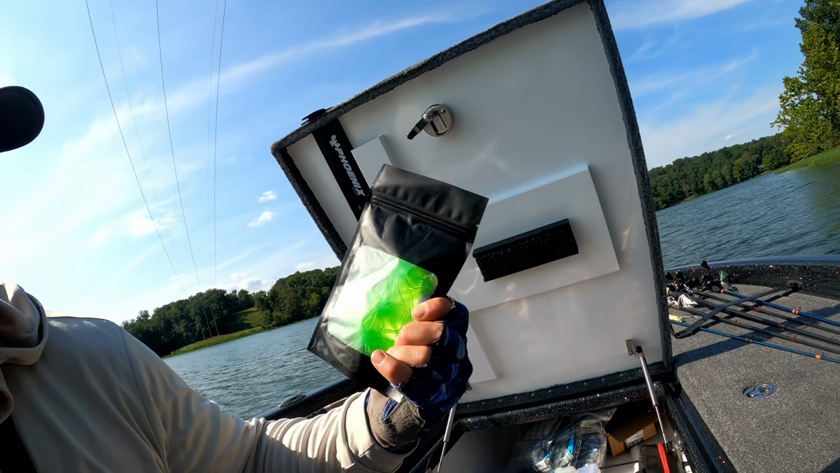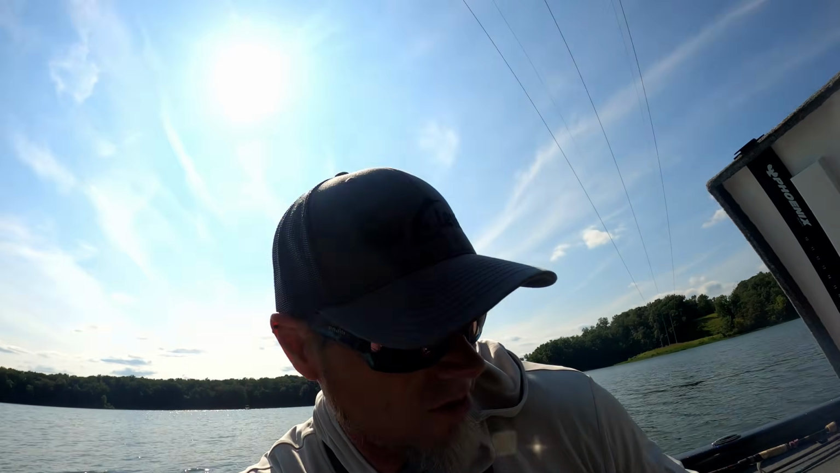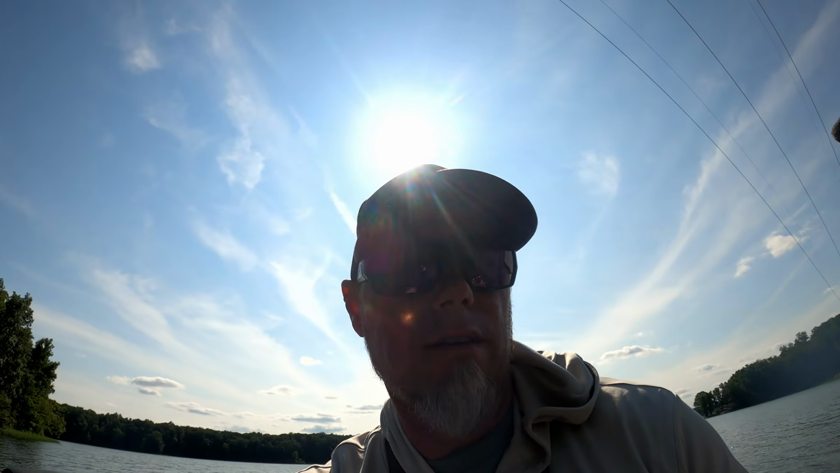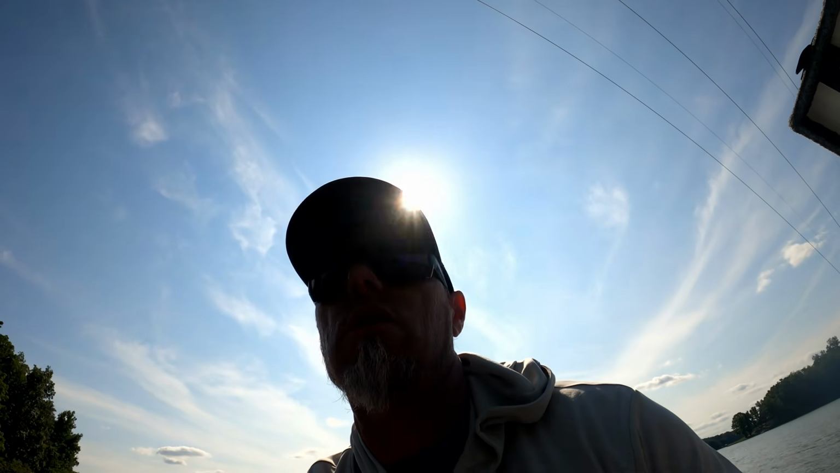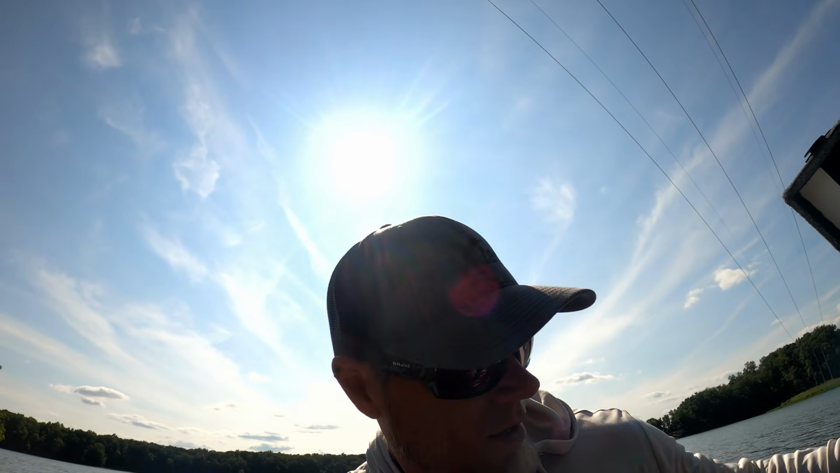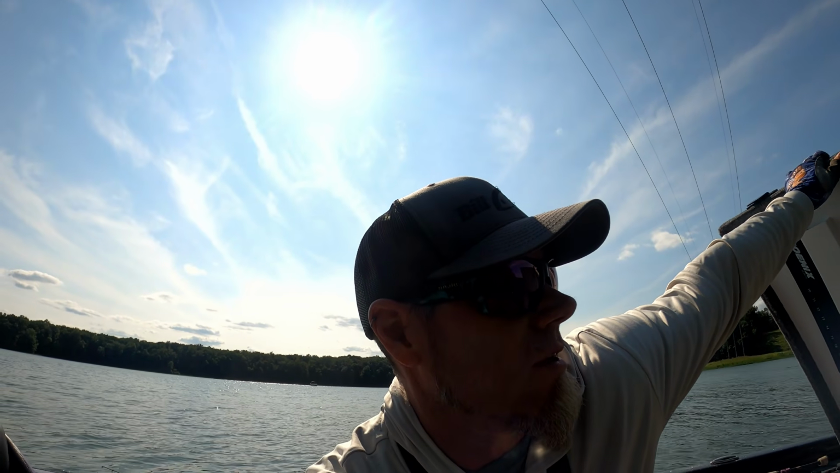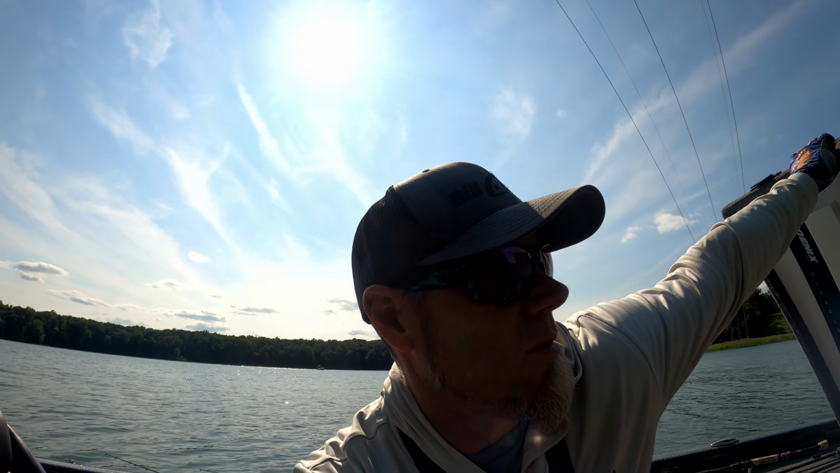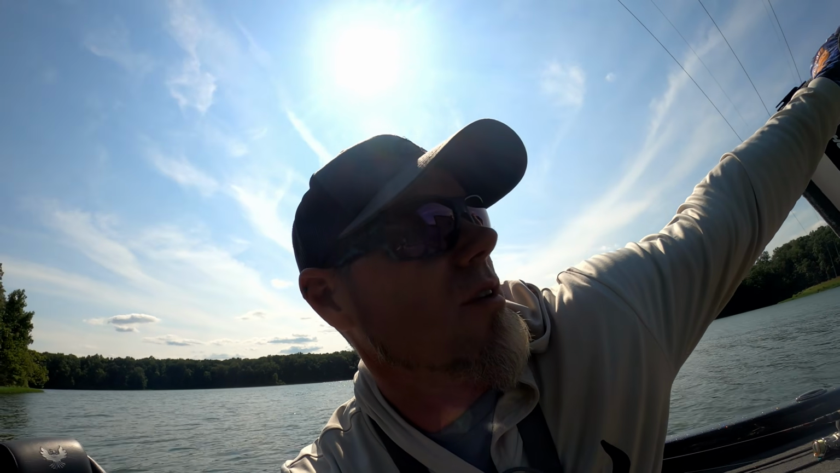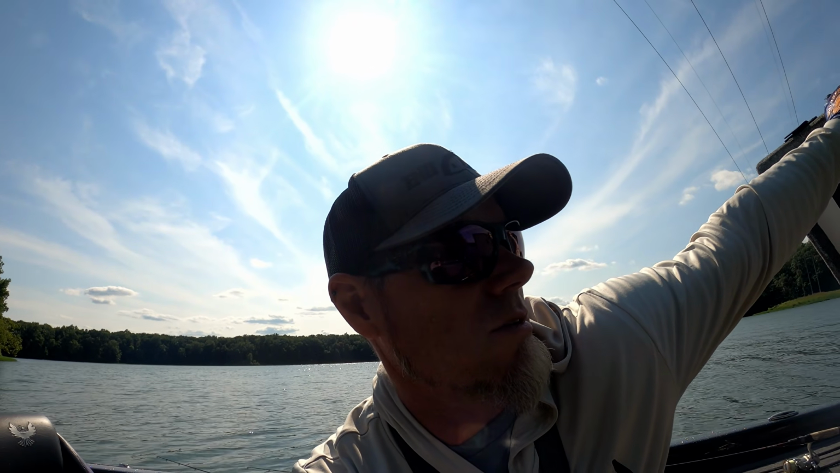We're throwing this thing around, just mixing it up. I'm trying to learn that urchin technique. I've caught quite a few fish on it, and I'm trying to see how many different ways you can fish it. I'm actually going to do a video where I rig an urchin up a bunch of different ways and see if I can catch fish on it. But it seems to me the best way is fishing it like a jerkbait.